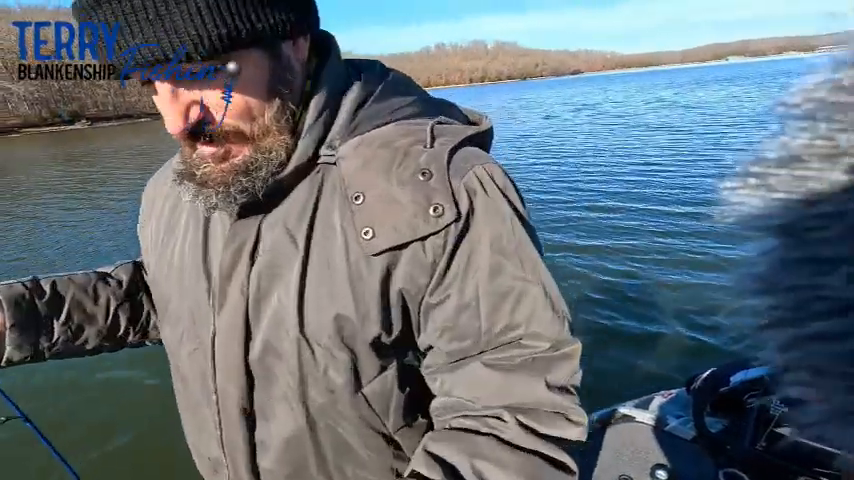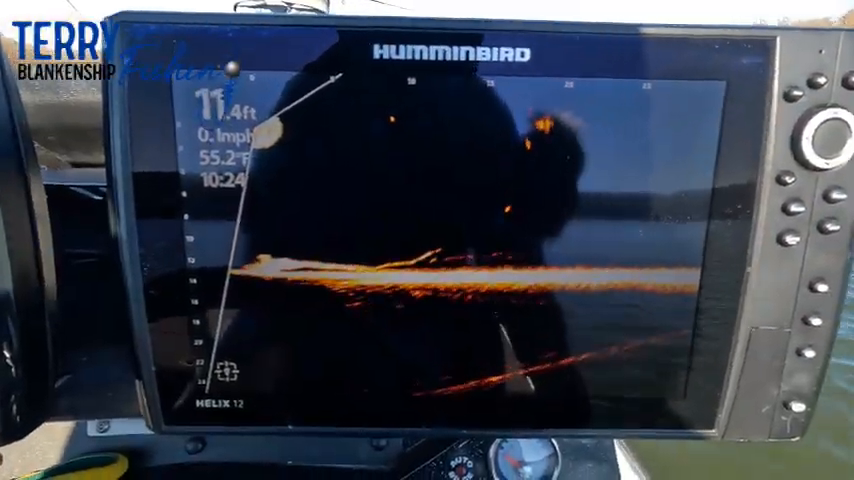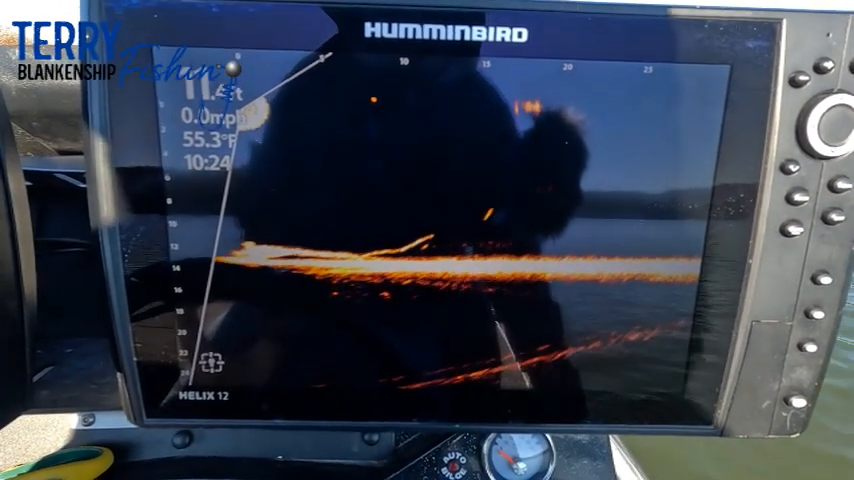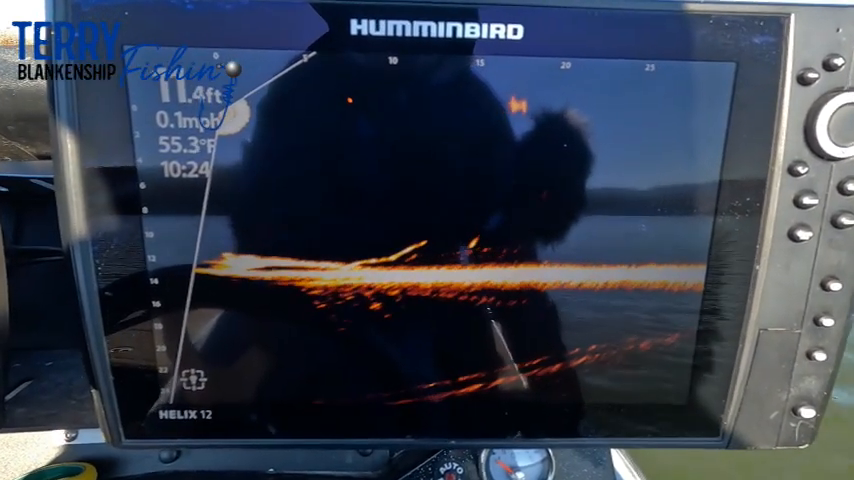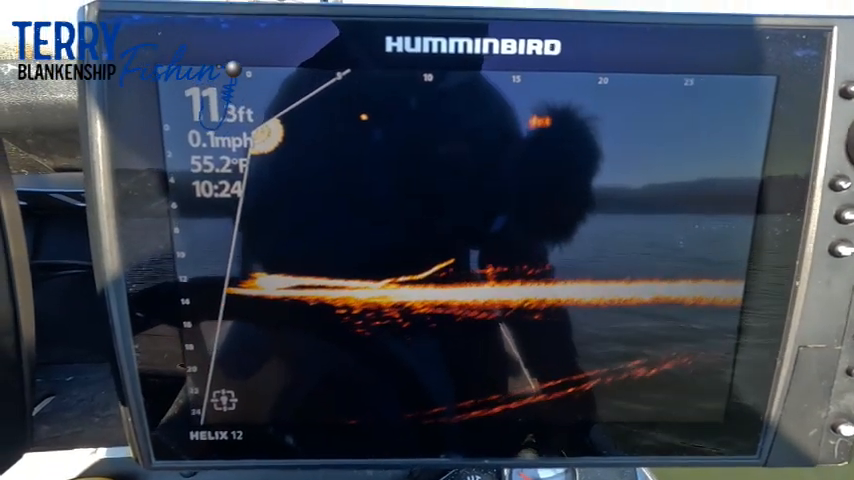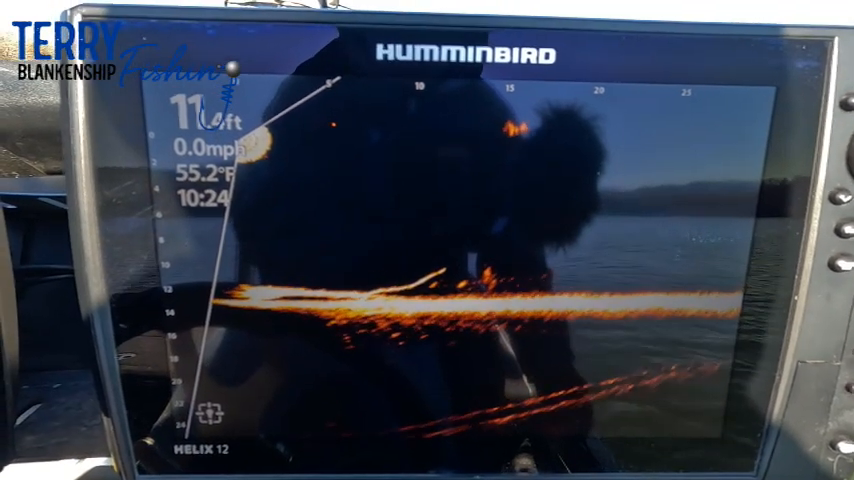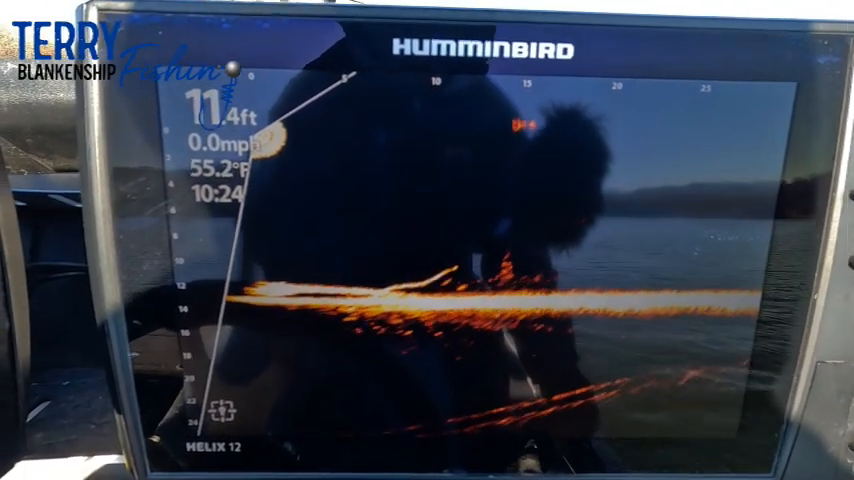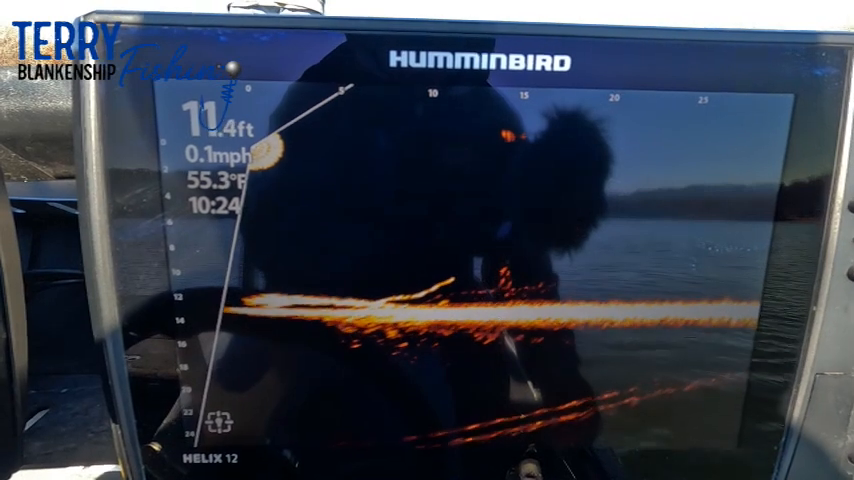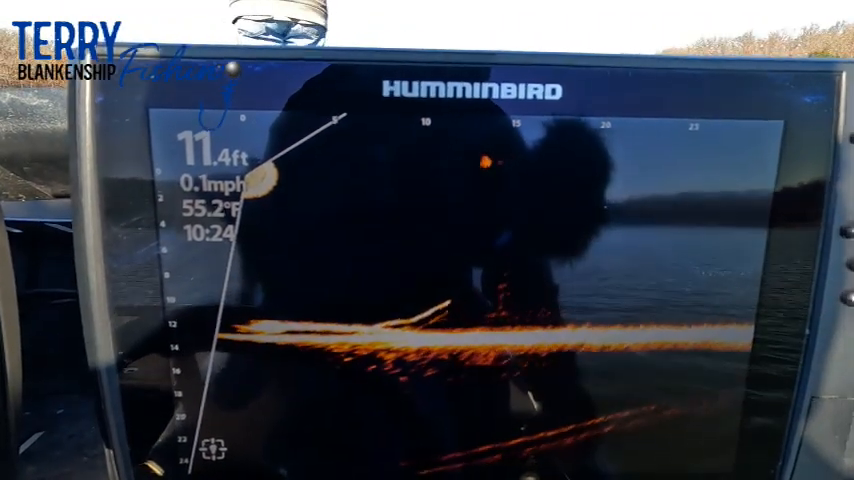I bet you've had a few crappie missing tails coming. There you can see the log down there, and right in the middle of the bait dropping down to the bottom. Oh, twitched it up. Getting right there beside the log. Hopefully we see a fish come up and get it.